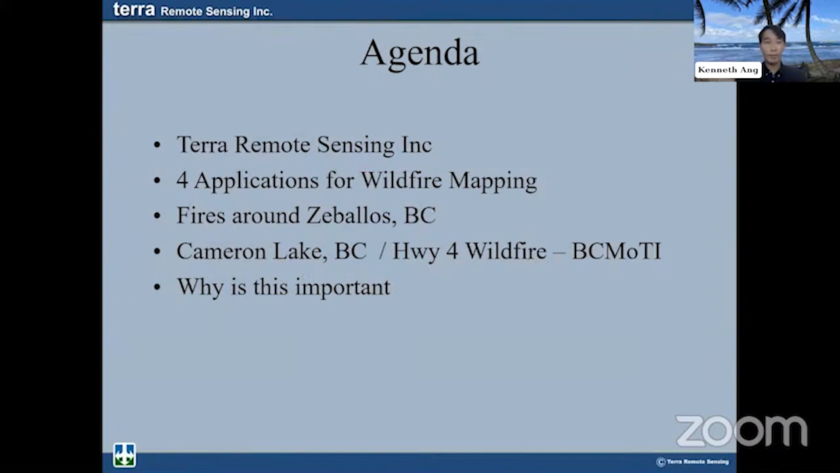So today we'll be talking about who Terra Remote Sensing is, the four applications of wildfire mapping, the fire surrounding Bellows, BC, and Cameron Lakes, and the Highway 4 wildfire, which we did for the BCMOTI, basically the highways. These two will be case studies around post-wildfire mapping and activities around that as well. And finally, we'll discuss why this is important.